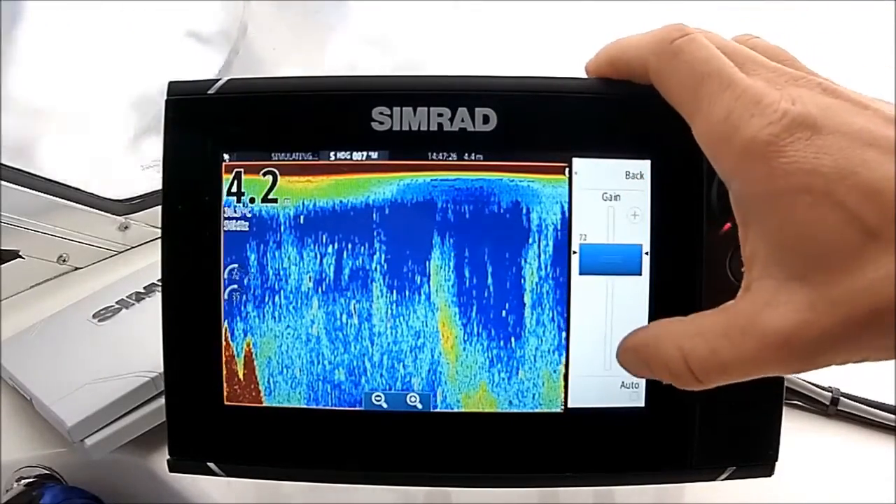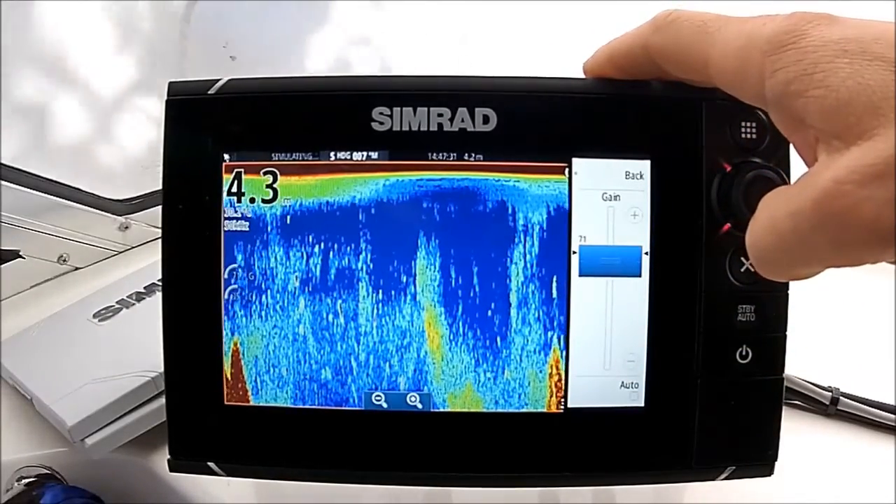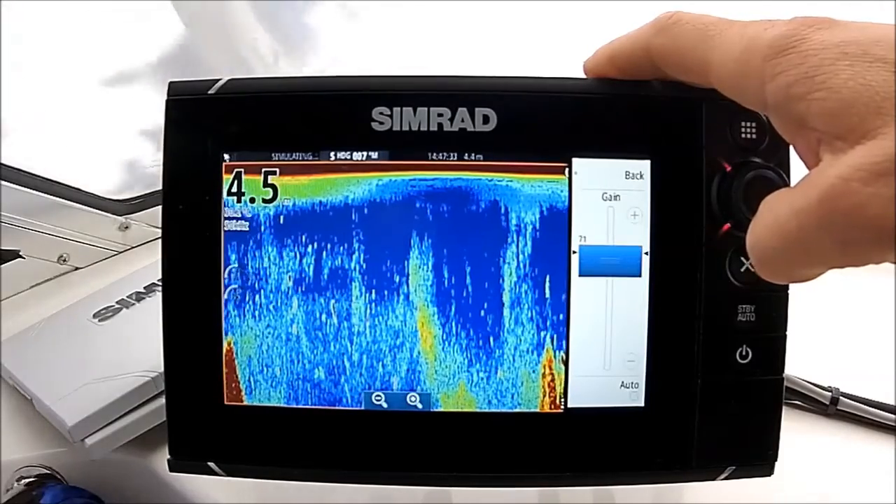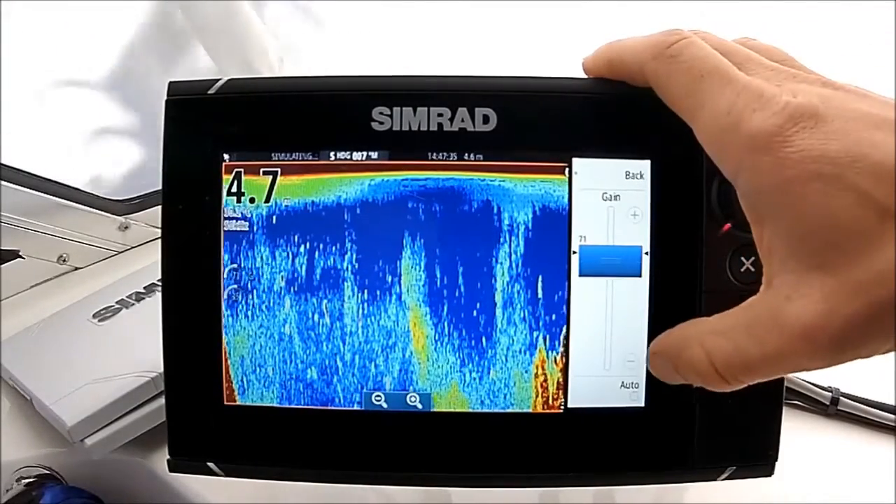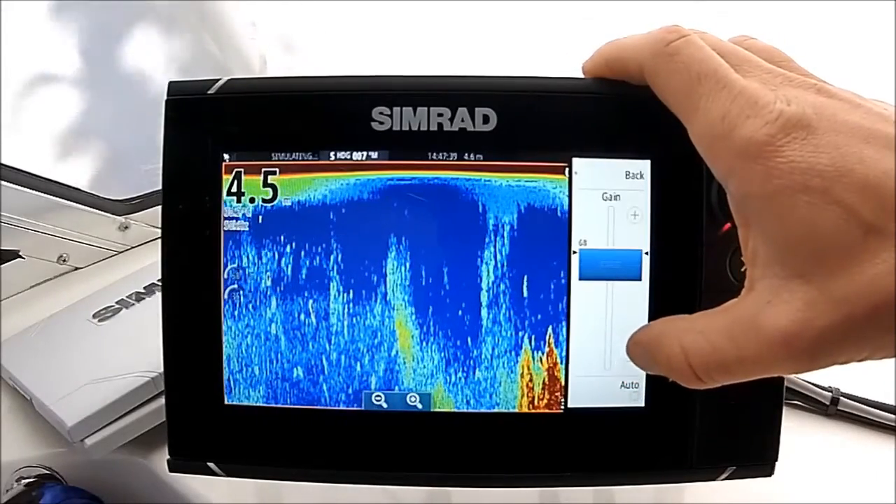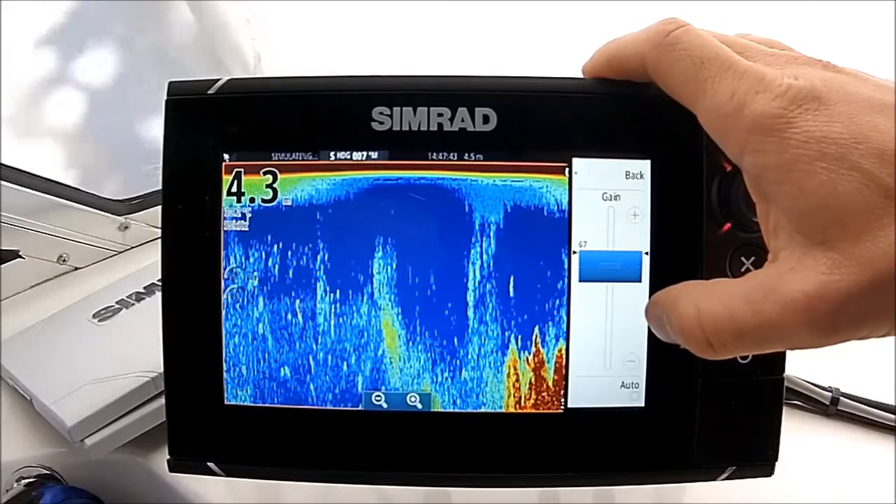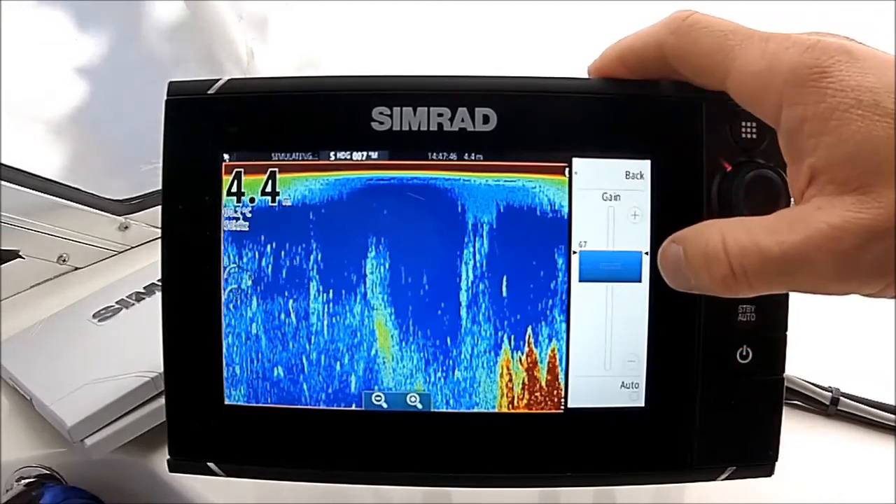I don't mind having a bit of clutter. I think on the Simrads that works quite well. If you take too much of it out because you're getting a little bit fixated on the amount of noise that you're seeing on the screen, you could start missing reads. So yeah, a little bit of gain, and just like that, you're not losing your reads, so they're still marking up nice. You get a little bit of clutter, and for me that's pretty much a happy place.